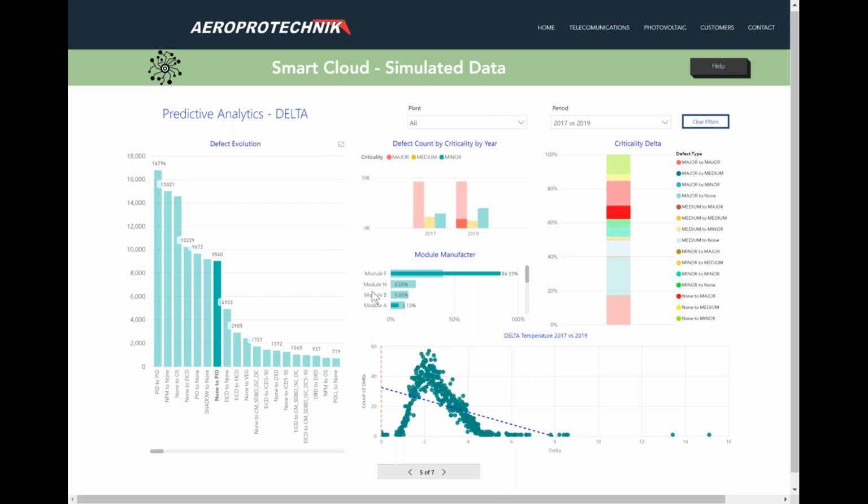You can even see the type of modules affected over this 2 year period, and you can see even the delta of temperature caused in the spots of the PID. It doesn't look too relevant, but it can give really good insights as well on the degradation over time.